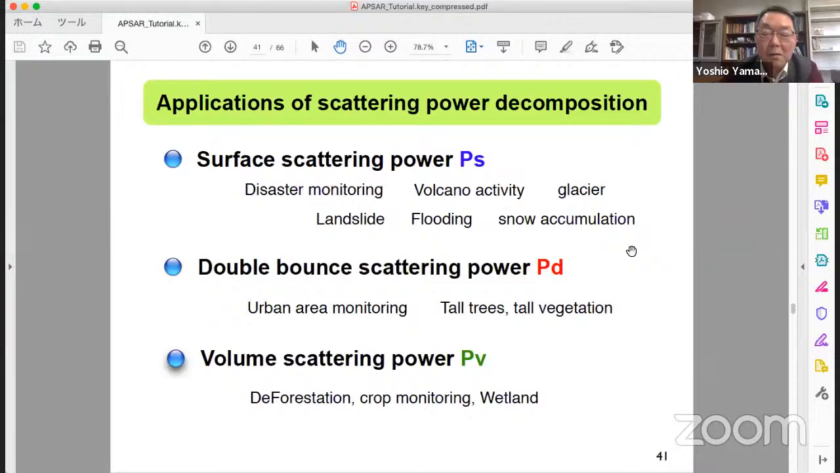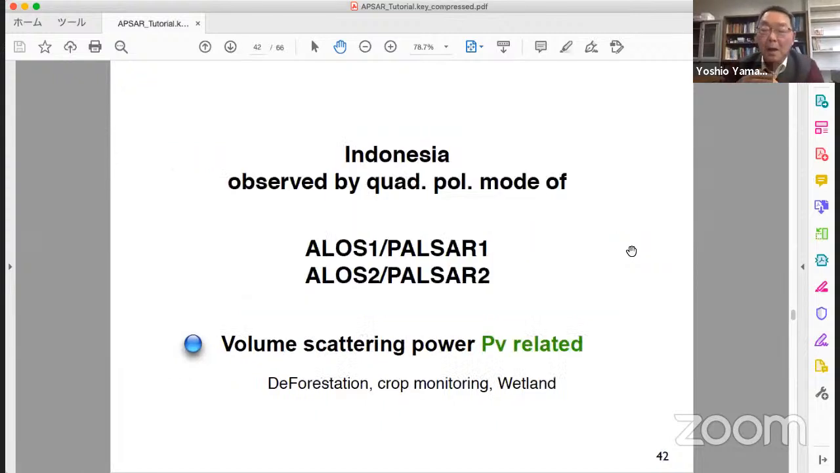Then I will go to volume scattering power, PV. I will show some examples observed by the polarimetric mode of ALOS-1 PALSAR and ALOS-2 PALSAR-2 polarimetric data.